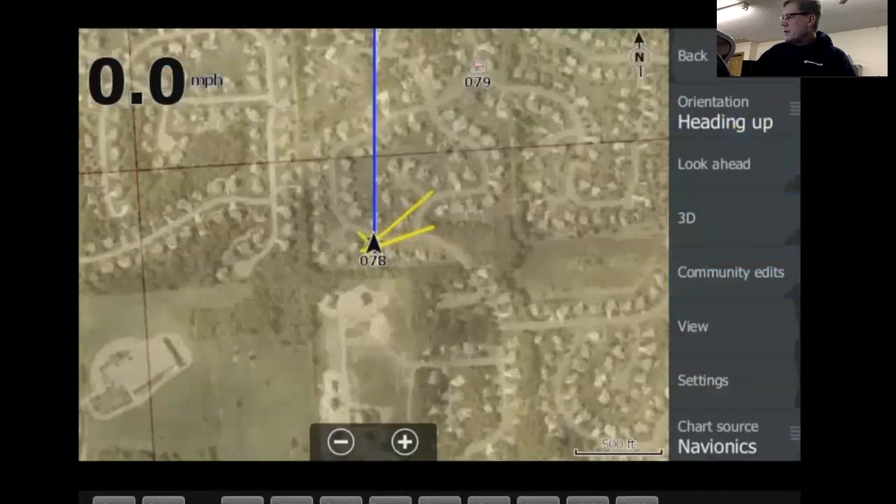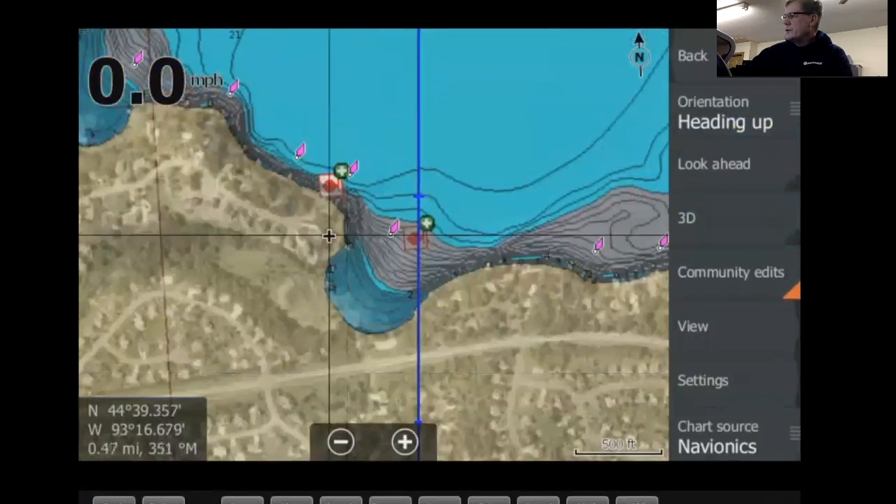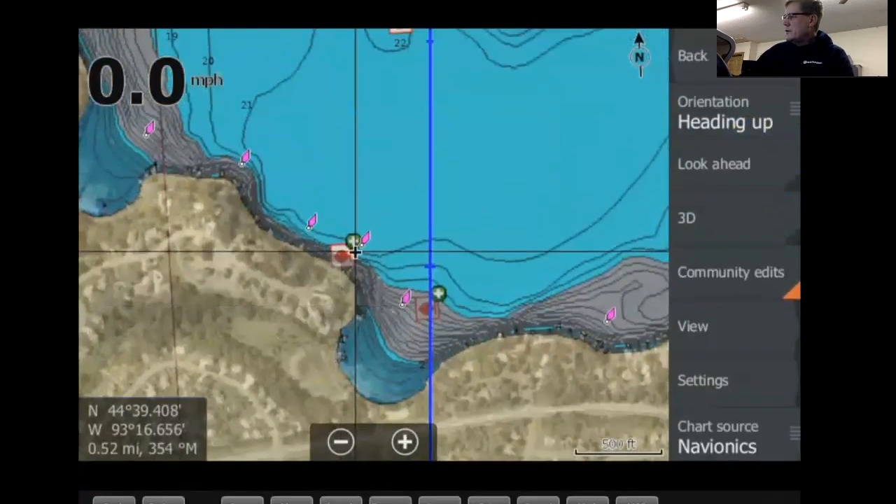Community edits is a Navionics Hot Maps Platinum thing, and Navionics Plus is community generated data on lakes and things like that. So if we zoomed in here, see these little fish icons and things like that. If I turn it off, the community, that's all these little community generated information packets that people develop. People after fishing, maybe you're on there and they might have something on there that they'll type in some notes and things like that.